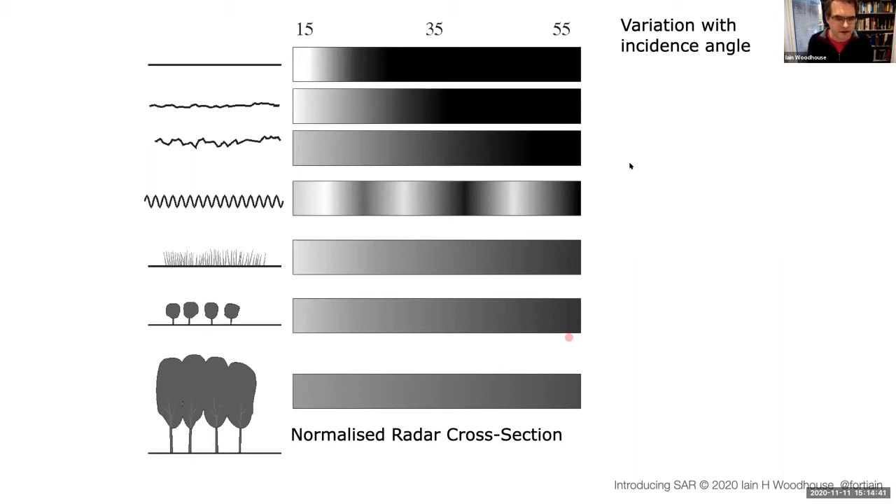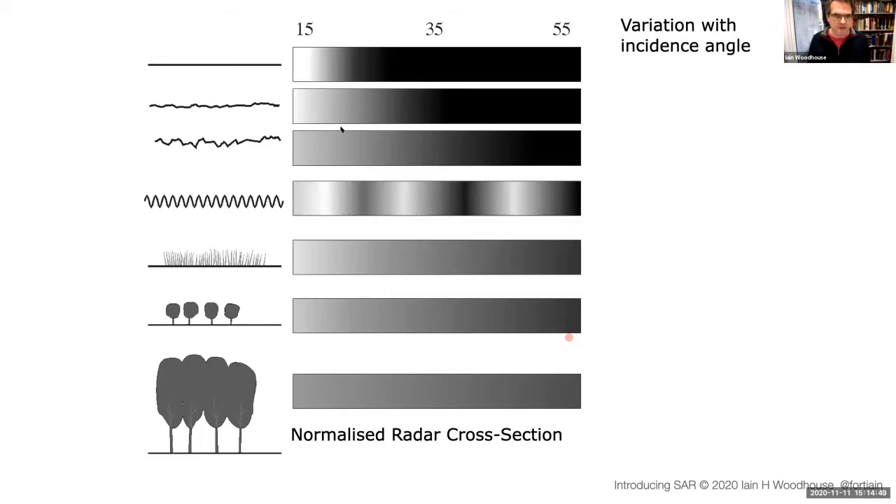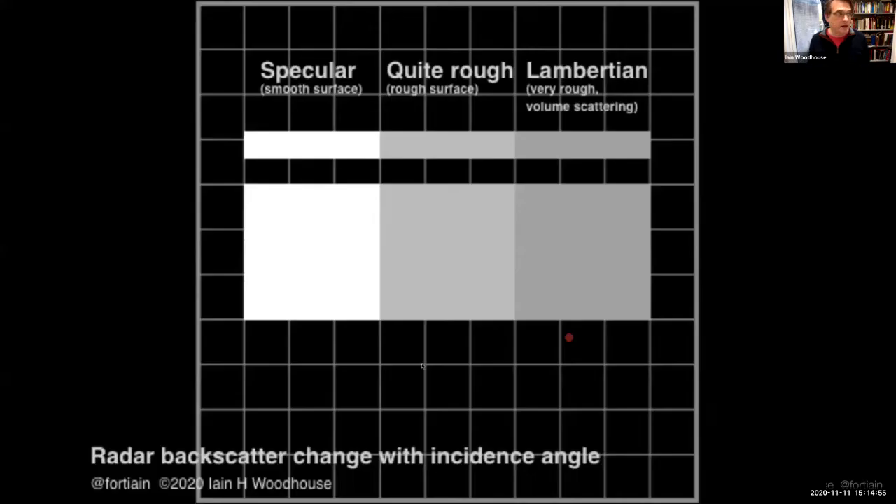That's just zooming in and looking in a bit more detail at what the trends might be. So what does that mean? That example shows a very, very smooth surface, a medium rough surface, and then a very rough surface. I've tried to encapsulate that in this animation.